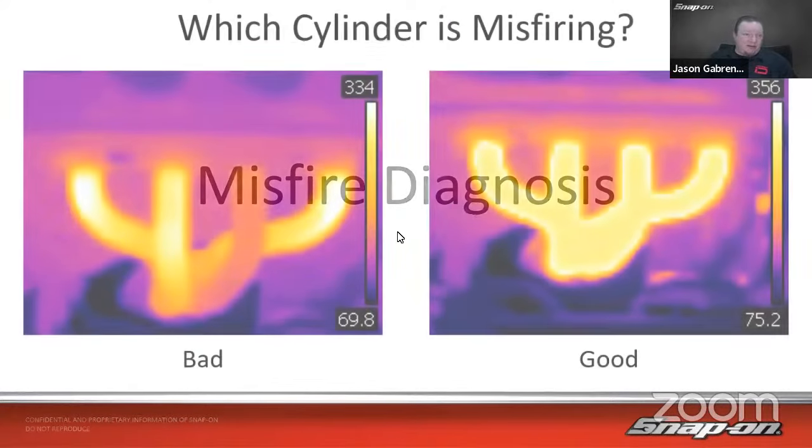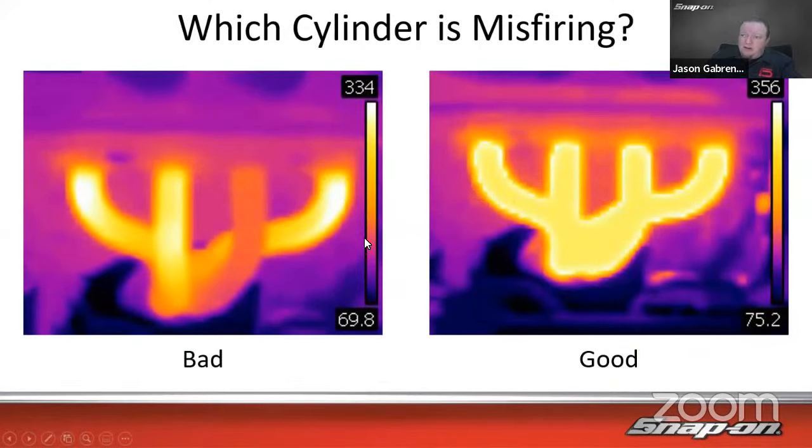How about misfire? This is another good one. I like this one as well. So on this inline 4-cylinder, which cylinder is not firing? Well, it's the cooler one, of course, right? It's going to be influenced by the other cylinders a little bit, but the others are quite a bit hotter, 334 degrees at the hottest. This one's considerably cooler, maybe a couple hundred degrees, 150 degrees, something like that. That cylinder's not firing. Pretty simple.